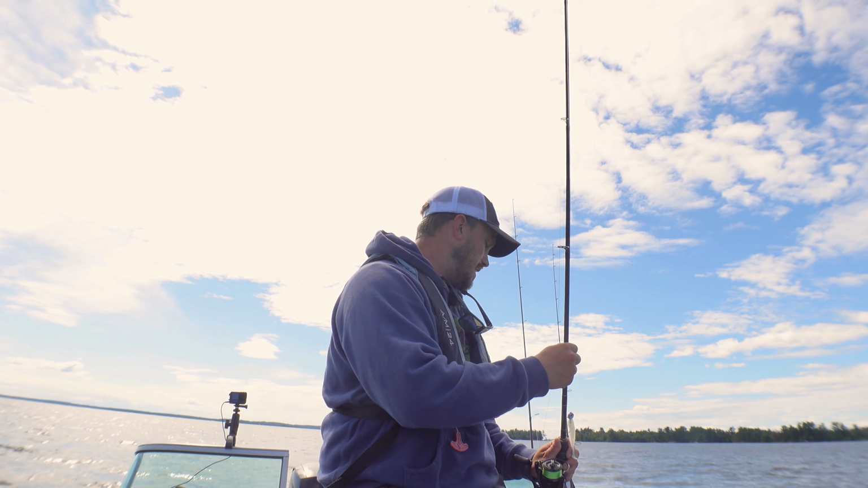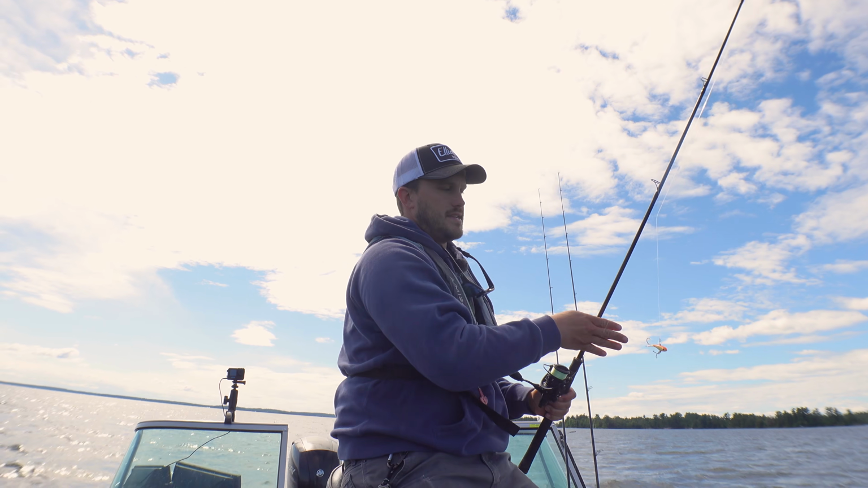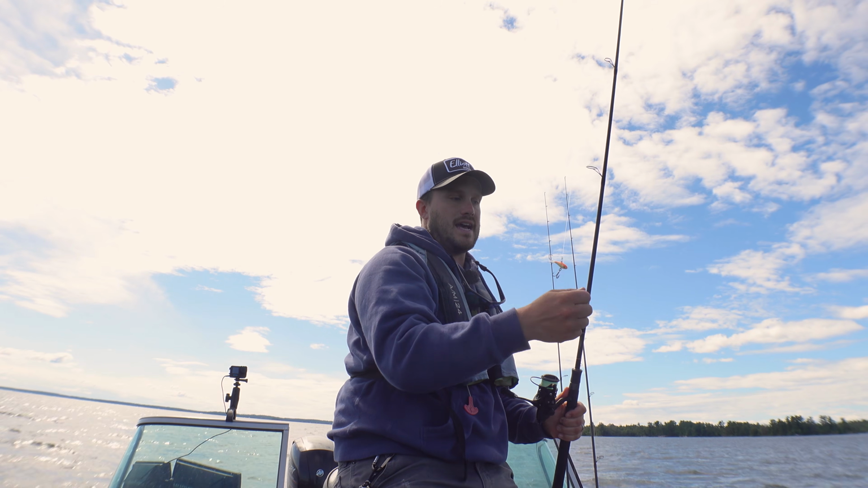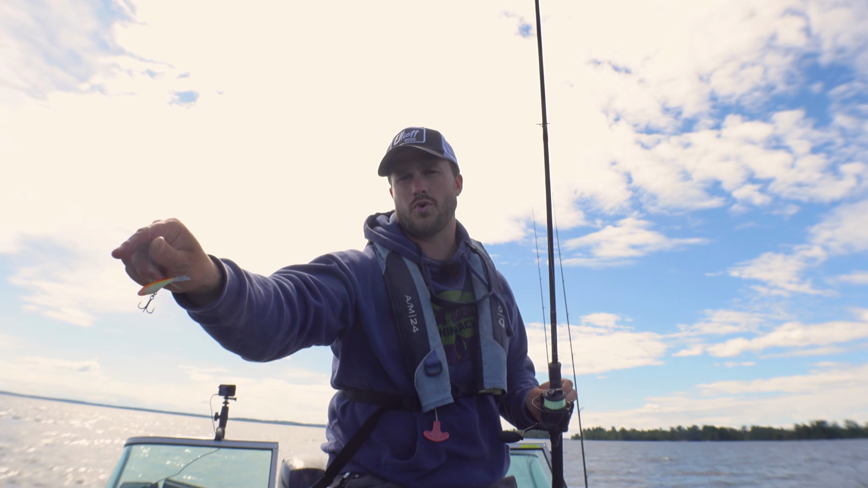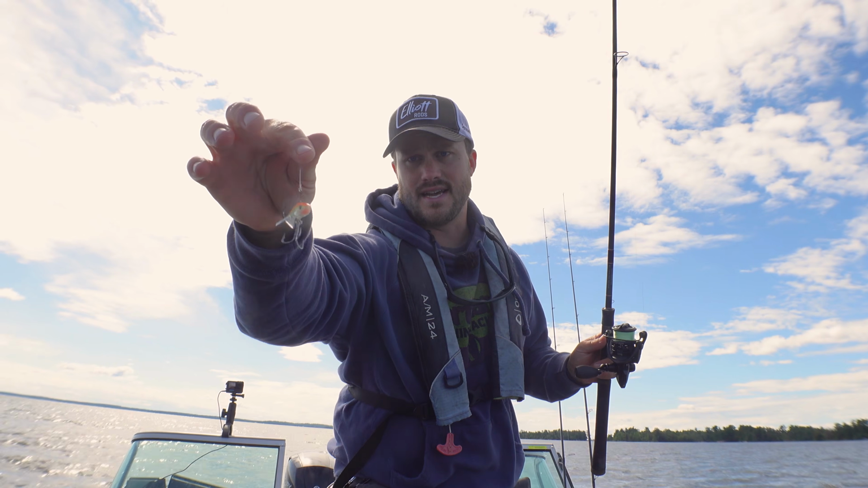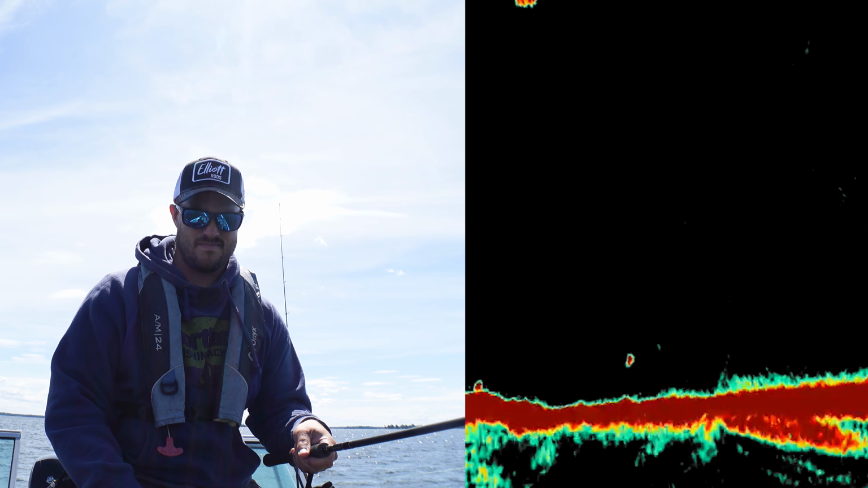Another thing that I'm using a lot on these is the one you saw earlier, that pitch and pull, some sort of glide bait. That's perfect. An easy way to catch fish quickly on these humps is some sort of glide bait, because you can get down quickly and you can get these fish to react.